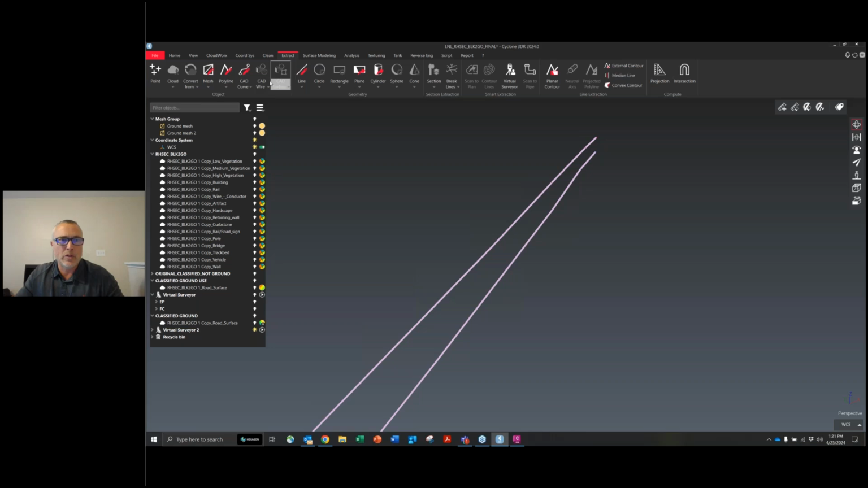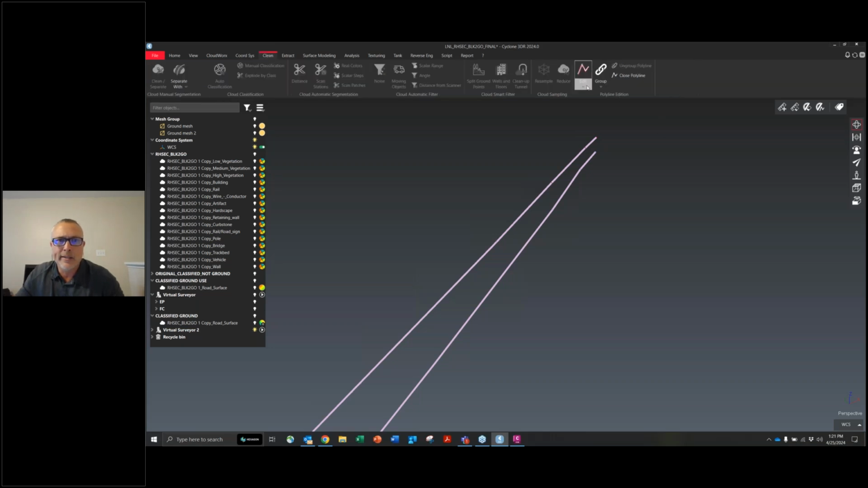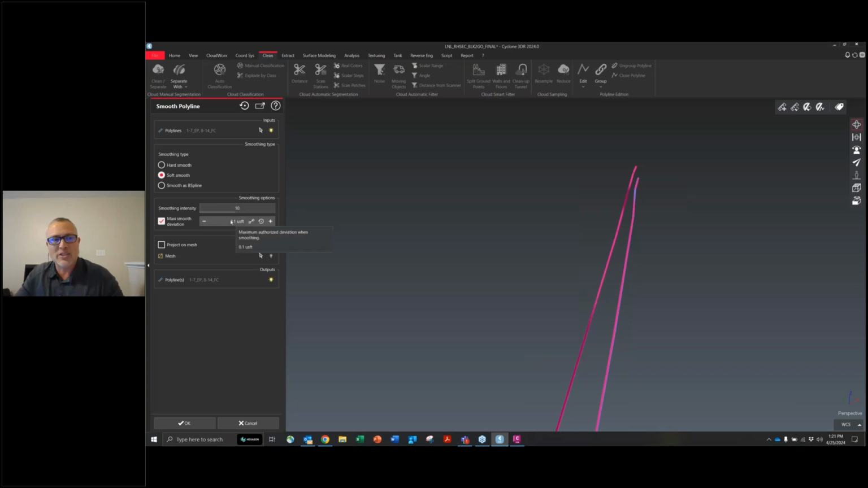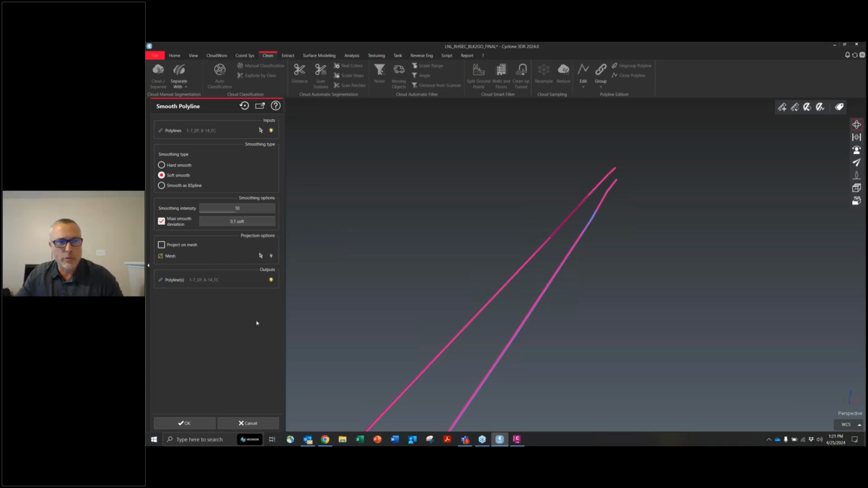So at this time, you would go into cleaning. Under cleaning, go to smooth polyline. There are different options here, but for time's sake, we're going to go with smooth because I've already done some of this testing. The smoothing intensity I've got set to roughly 10. You can crank this up really high. That's about half the smoothing intensity. And maximum smoothness deviation is basically telling it don't go too far away from where I picked. Don't get too out of hand.